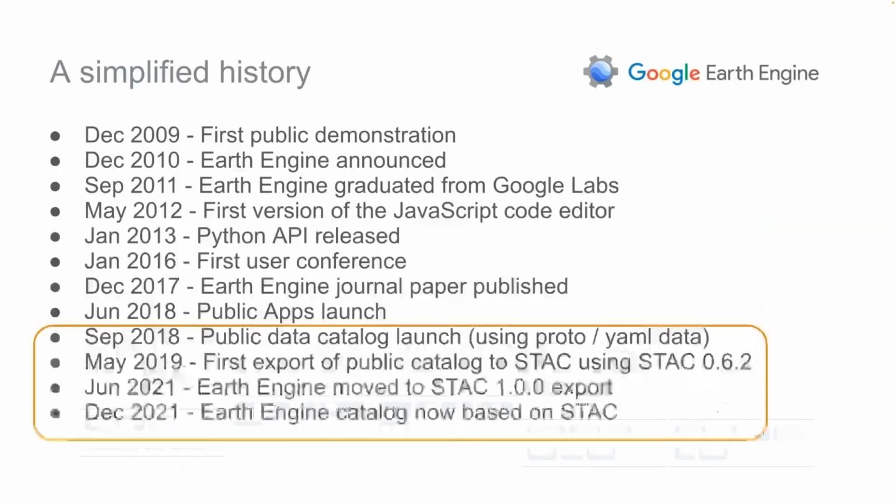And to give a quick history of Earth Engine, it's been around since 2009. About 2018 is when we had our first catalog available for users. It was launched. And in 2019, we had our first release of a STAC catalog. It was derived from an internal proto-based catalog. So it was basically just taking the protos, turning them into STAC, and then shoving them out on a bucket on the cloud.